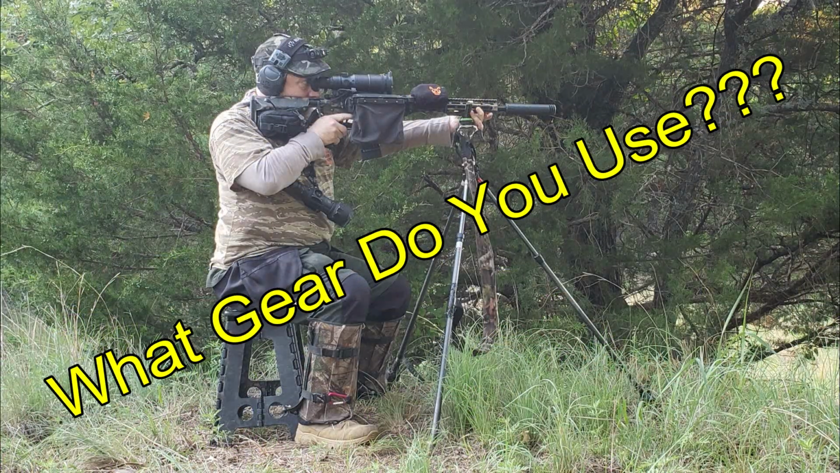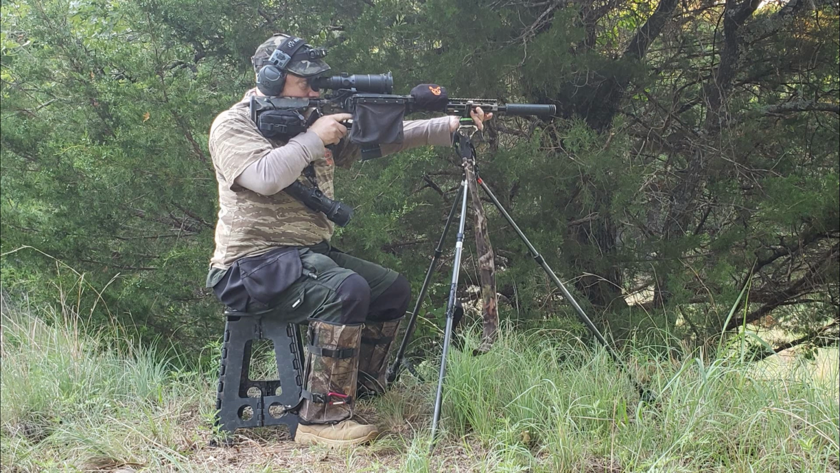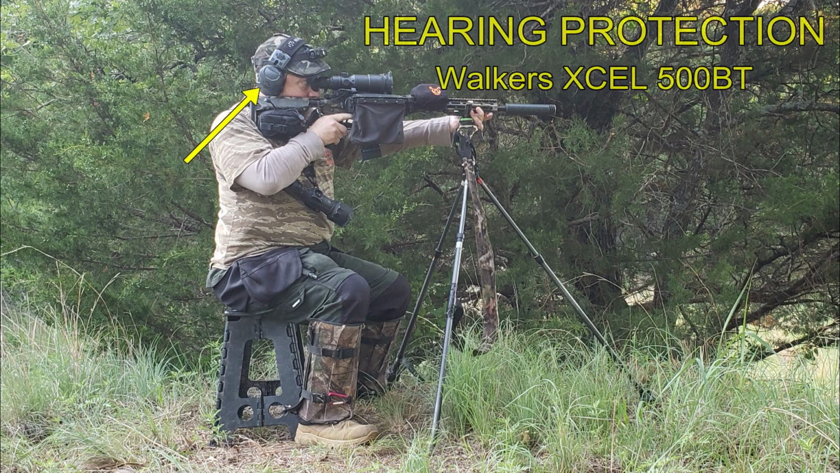Now, as I said earlier, I'd be talking about the gear that I use on most of my hunts, and a lot of this is the critical gear that I use. I'm going to start off with my hearing protection. I always wear hearing protection. Even though I use a suppressor, I have hearing protection. Sometimes it's muffs, sometimes it's plugs.